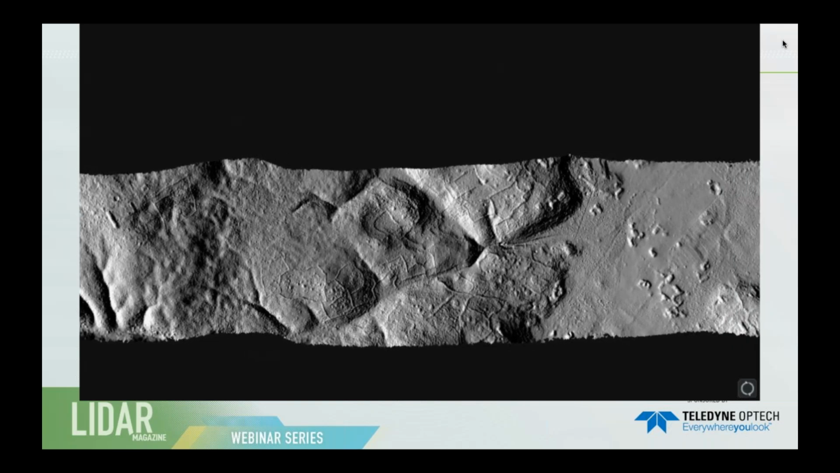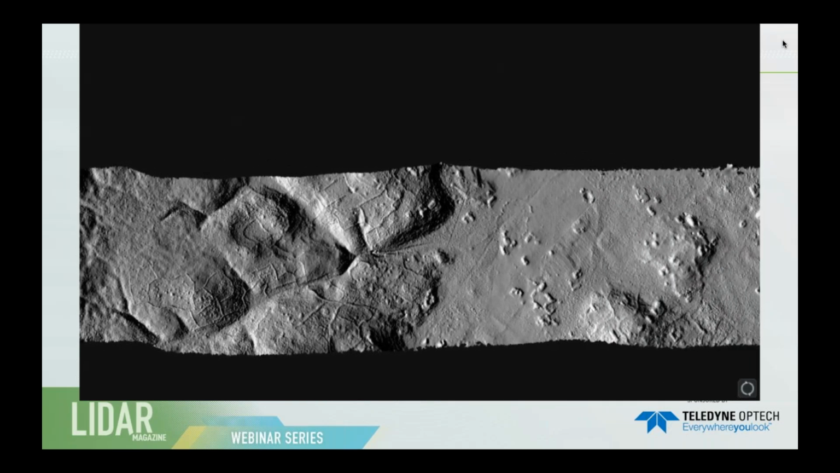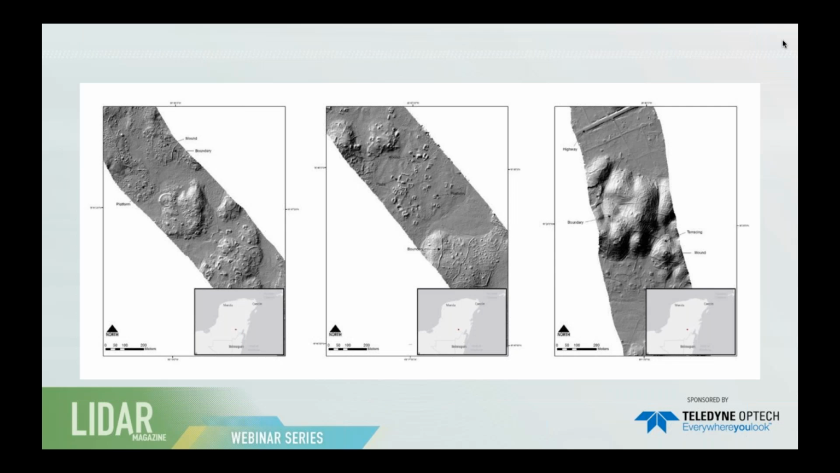If you looked at each one of these, you might even see a different fingerprint of how the Maya adapted to their landscape, whether they had 400 millimeters of precipitation per year or 1,500 millimeters of precipitation per year. Each place responded through settlements and through their decision-making about how to use that landscape more effectively.